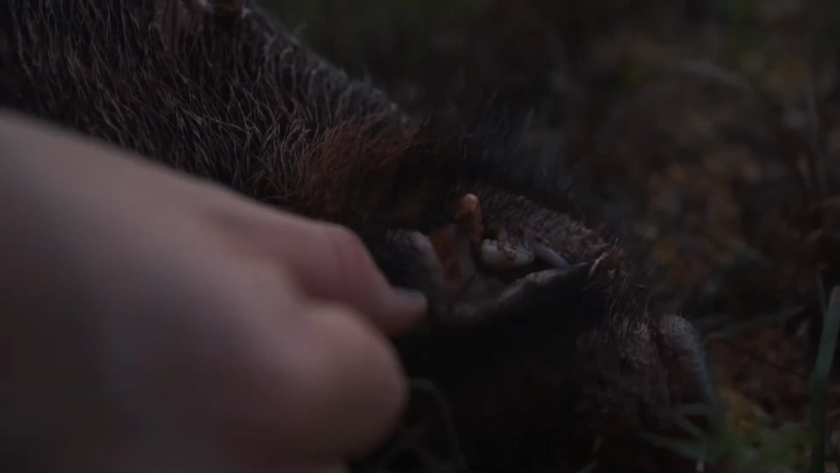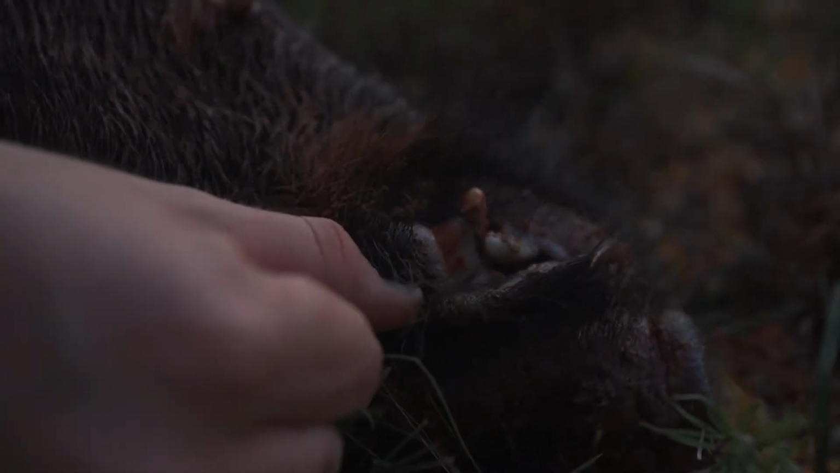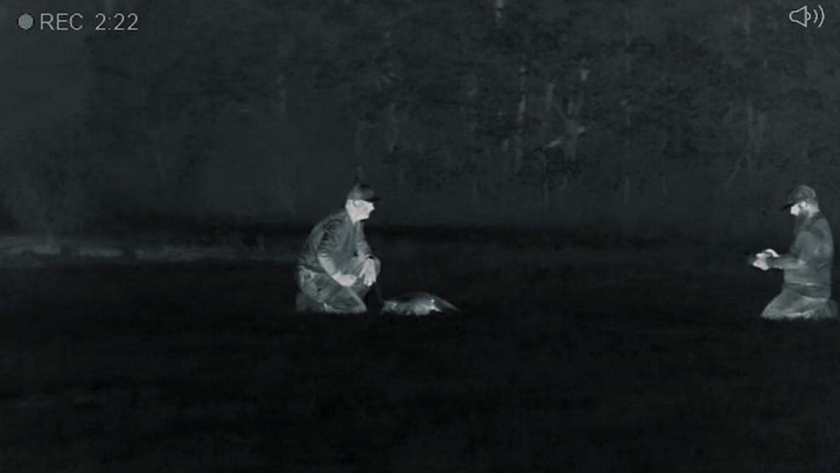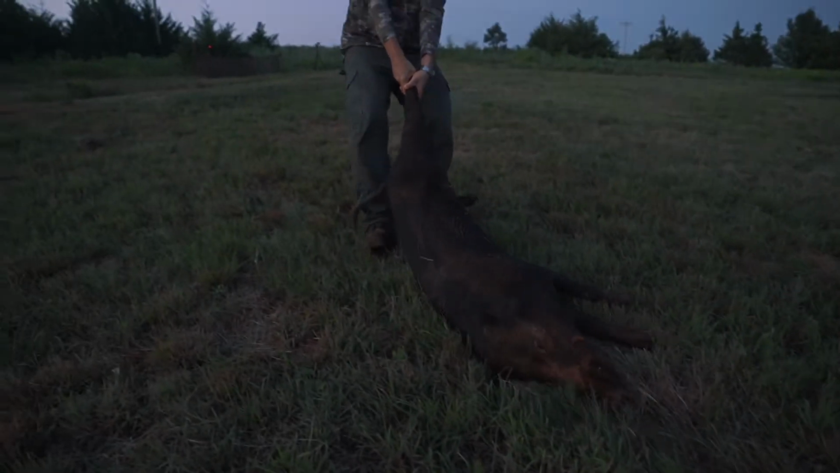I really wanted to show you guys what these things look like in the daytime with thermal. So cool, such a versatile scope. I mean, daytime, nighttime, doesn't matter. Well, we got a good boar down in the daytime, but now we've decided we're gonna switch it up a little bit and go try some spotting and stalking.